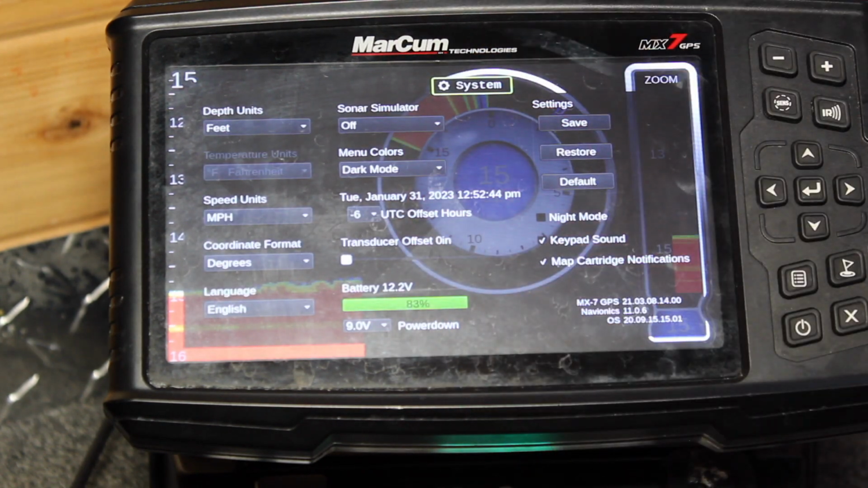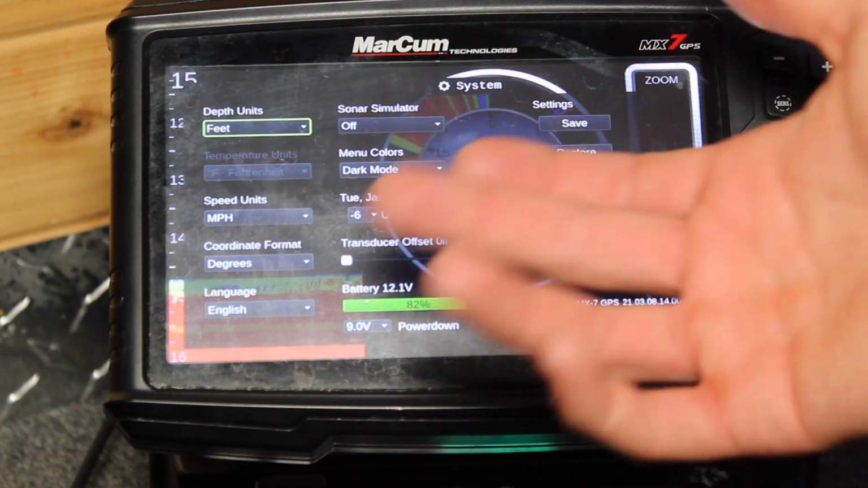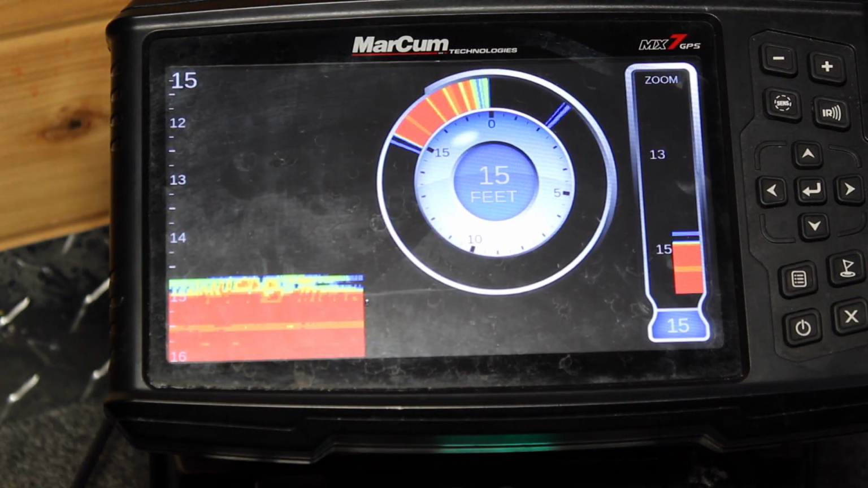All right, and your system settings. These ones are all super self-explanatory. Basically just your units, depending what system you use. If you want feet, or I think it goes meters. Feet or meters, miles per hour or kilometers per hour, coordinate format, language, all that kind of stuff. And so I don't think I need to explain on that.